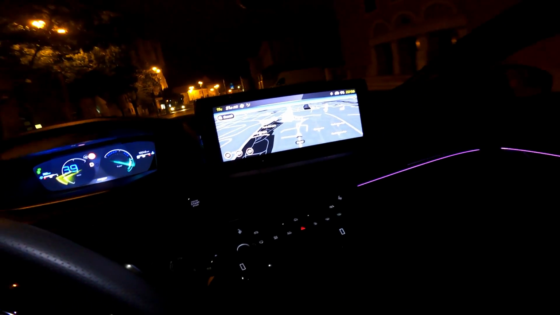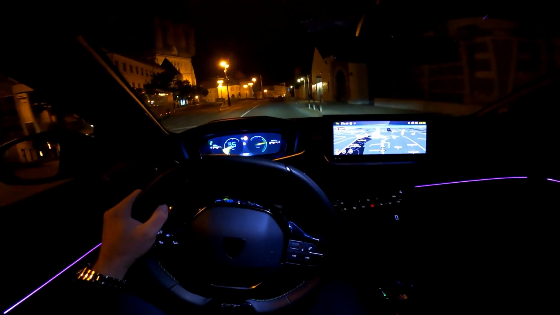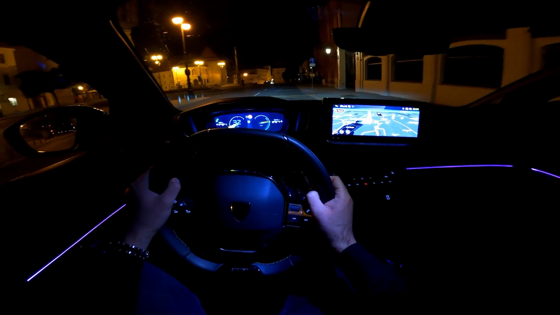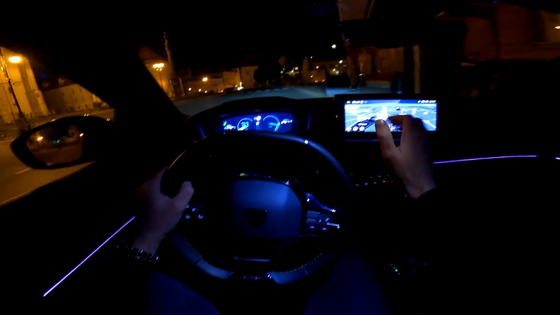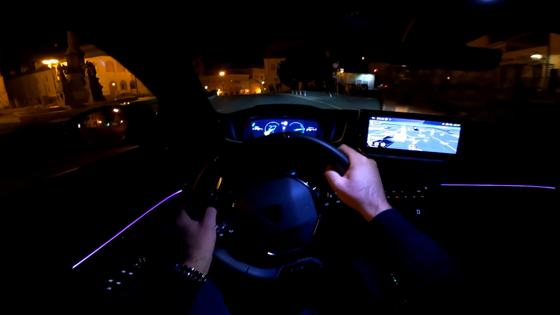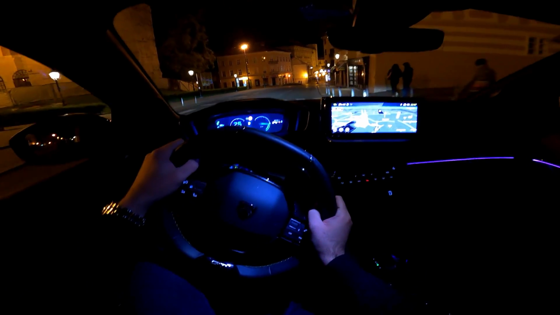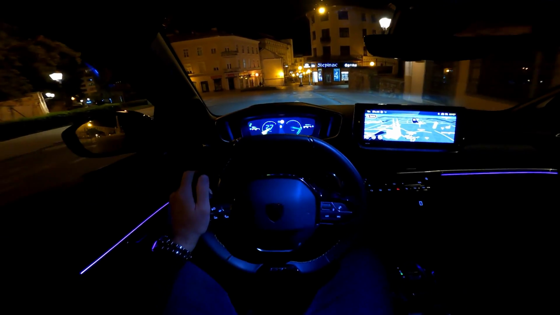You can also see it here. It is currently undergoing construction, but yeah, here you see it. Beautiful attention to details here on this navigation. And for more details regarding the infotainment system, you can check my full review. There I show all the details, and you can see all the options and see this from close.